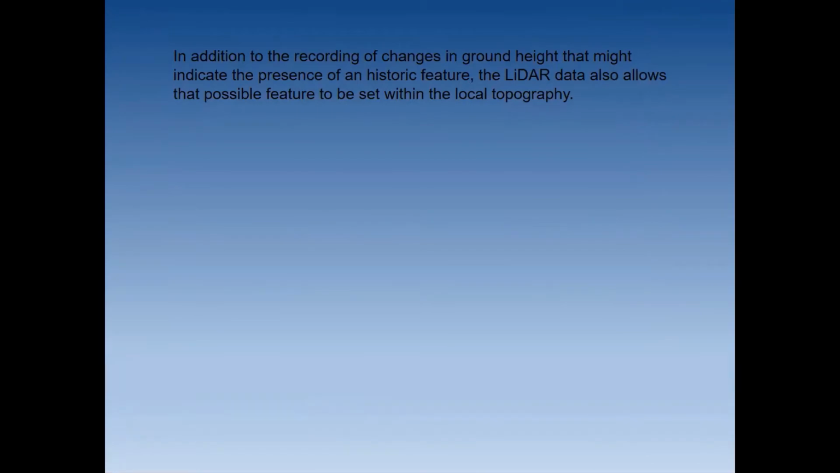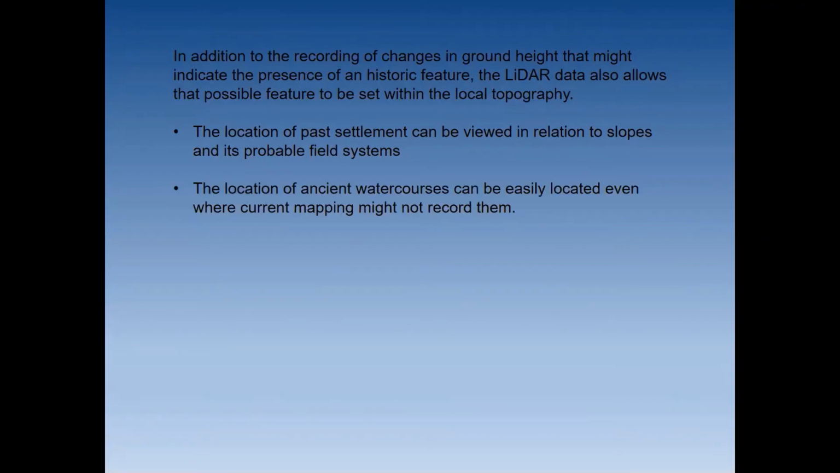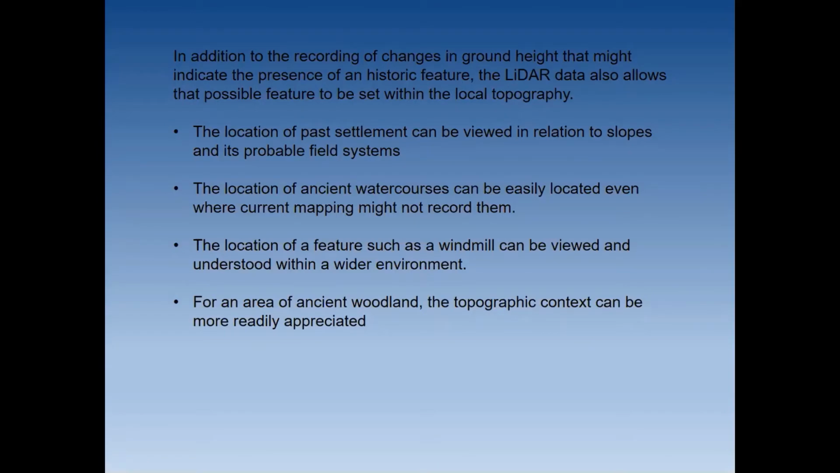So in addition to recording changes of ground height that might indicate the presence of a historic feature, LiDAR data also allows that feature to be set within the local topography because it lets you look at the landscape. So the location of a past settlement can be viewed in relation to slopes and its probable field systems. The location of ancient watercourses can be more easily located, even if current mapping hasn't picked them up, because you get the landforms, you get the slight stream valleys. The location of a feature such as a windmill can be viewed and understood within a wider environment. And for an area of ancient woodland, the topographic context can be more readily appreciated.